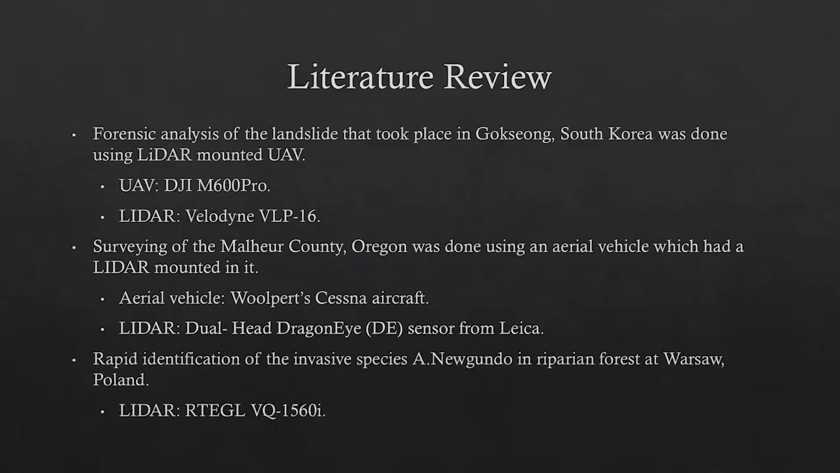And also the next one was the RIEGL VQ-1560i. It is an airborne LiDAR. Now, this also has a pulse rate of 1 MHz, which means that it can give you up to 1 million pulses per second. Hence, this was useful in the rapid identification of the invasive species Aguinondo in riparian forest, which is at Warsaw, Poland.